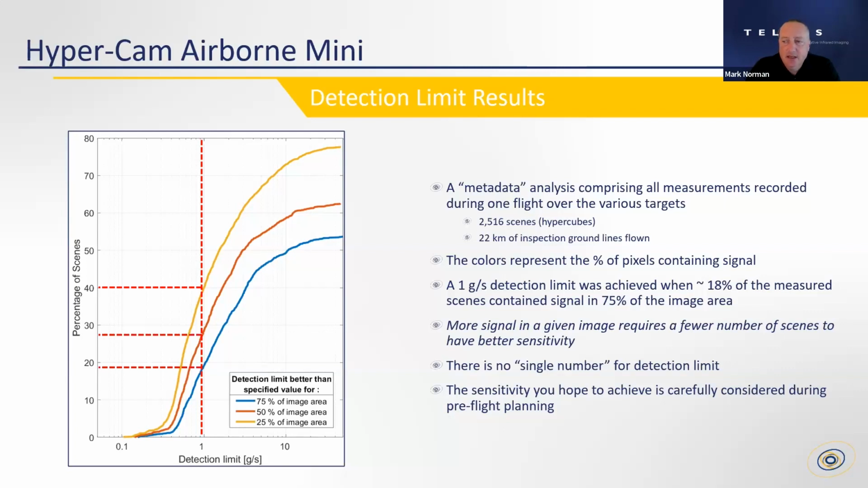Now, what you see here are different colors of curves on the graph, the yellow, the red, and the blue. What they represent are the amount of the pixels in the scene that contains some signal. Okay, so the way you interpret this graph is you look at, okay, if I want to obtain a certain detection limit and I chose 1 gram per second, what percent of the image area needs to be filled with the gas of interest?